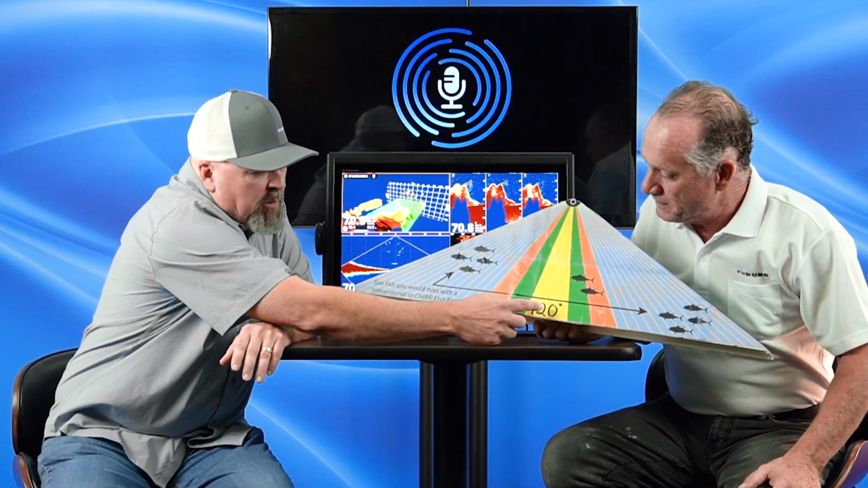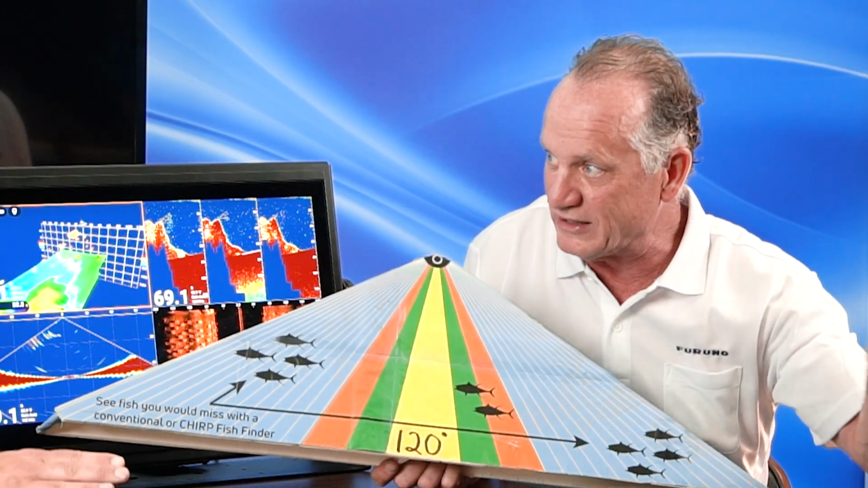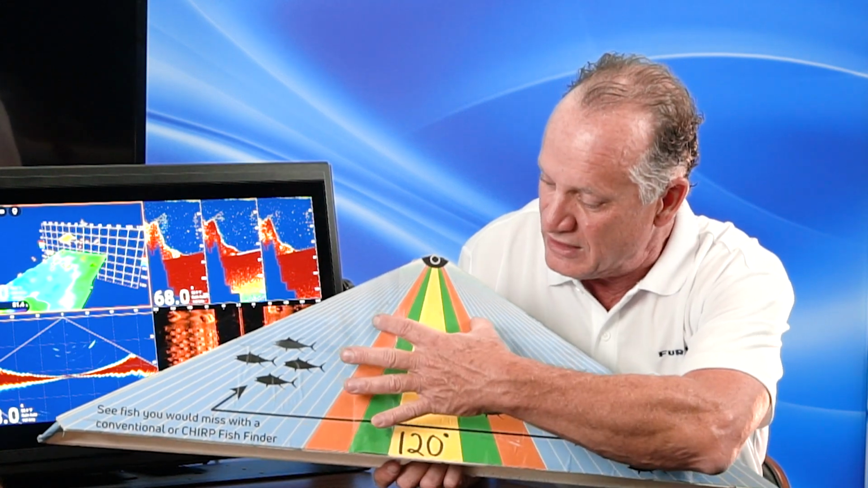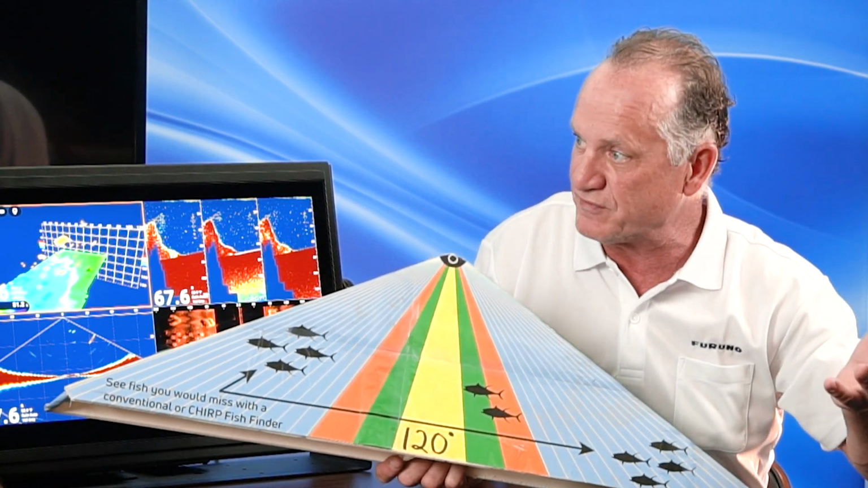So what are we looking at here with the different color beams? Yellow, green, orange. These could be like a very wide, say a 45-degree beam pattern with the orange with a single transducer, like a regular fish finder. Exactly. Or maybe a little bit narrower green pattern or a narrow beam pattern with the yellow. But these are what a single beam transducer and a single beam fish finder is capable of.